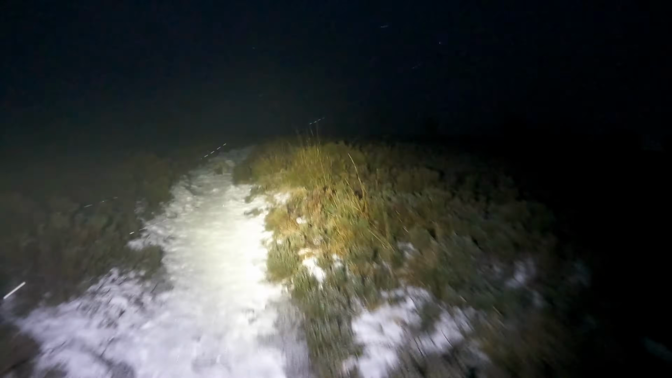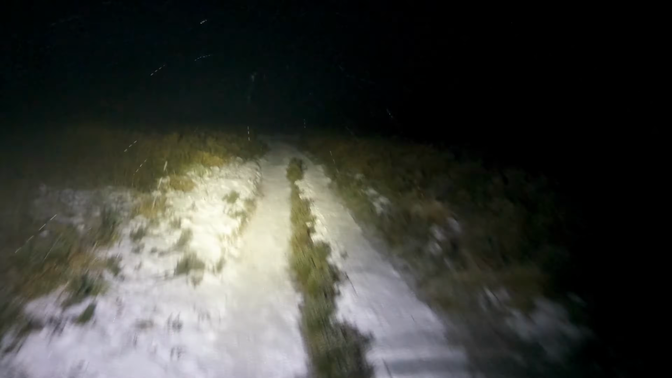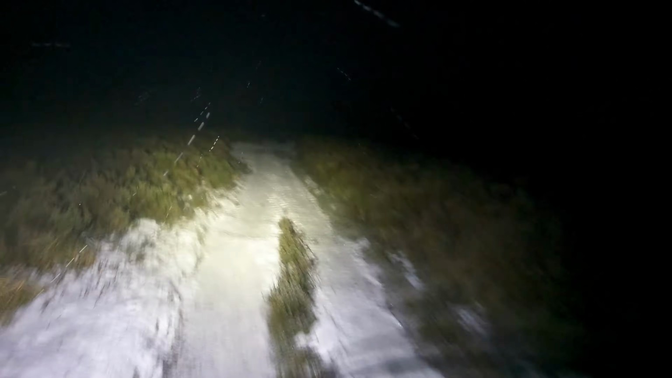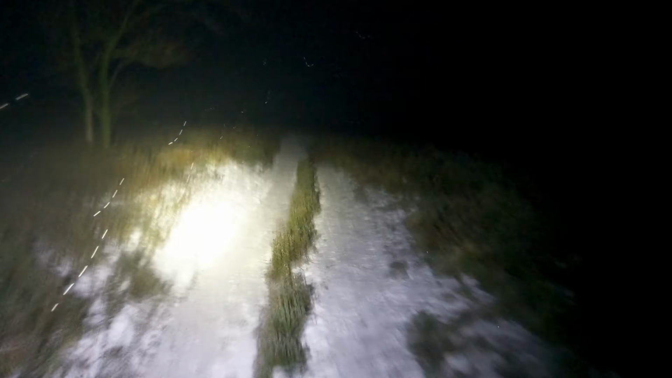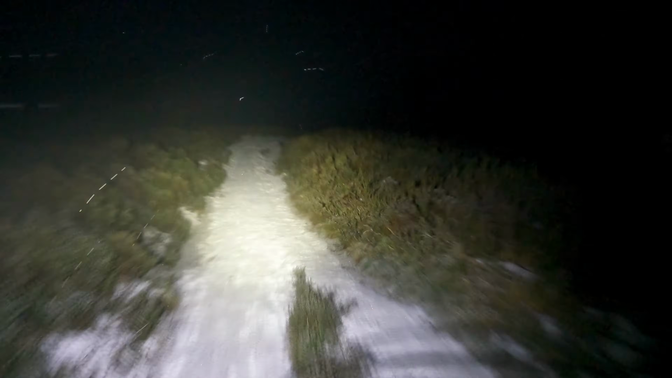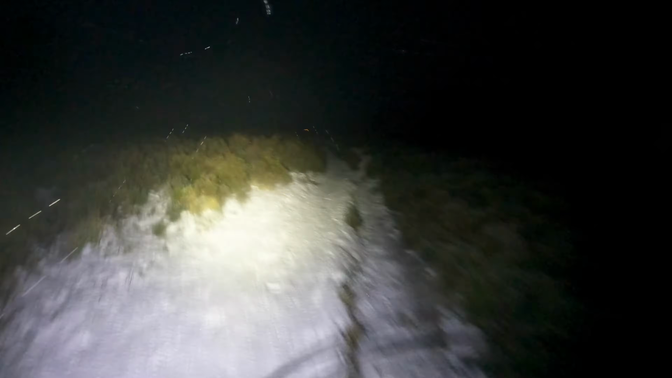Not like they were earlier on. Loving it, lovely time to come out. It's pitch black now. I'm going to come to this descent. I'm not going to go mental because it is icy, but it's foggy and pitch black, and it's beautiful. It feels lovely out here, but you can see how the trail is lit up. It's not a problem.